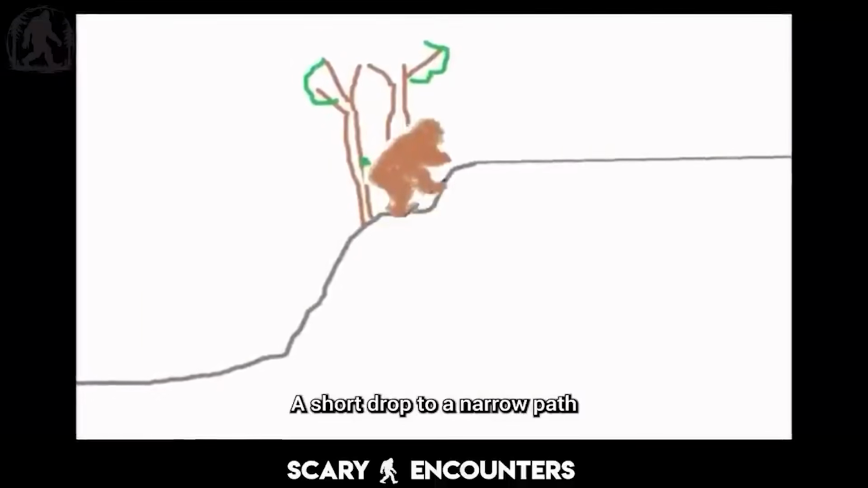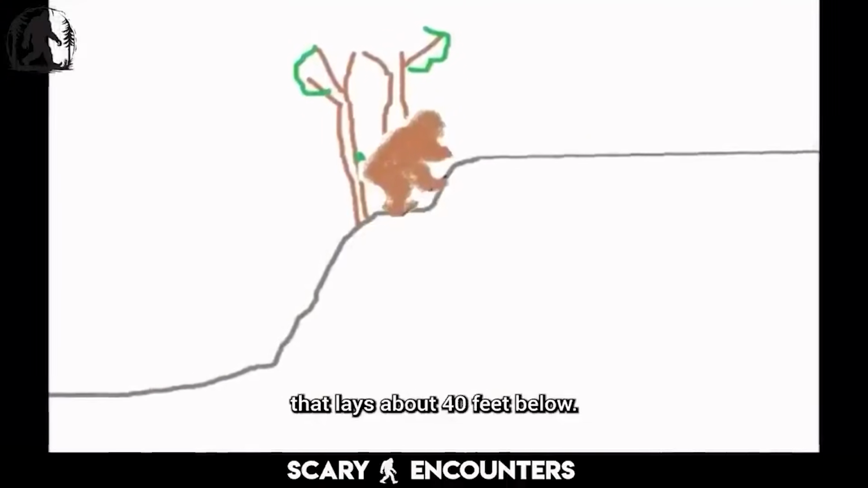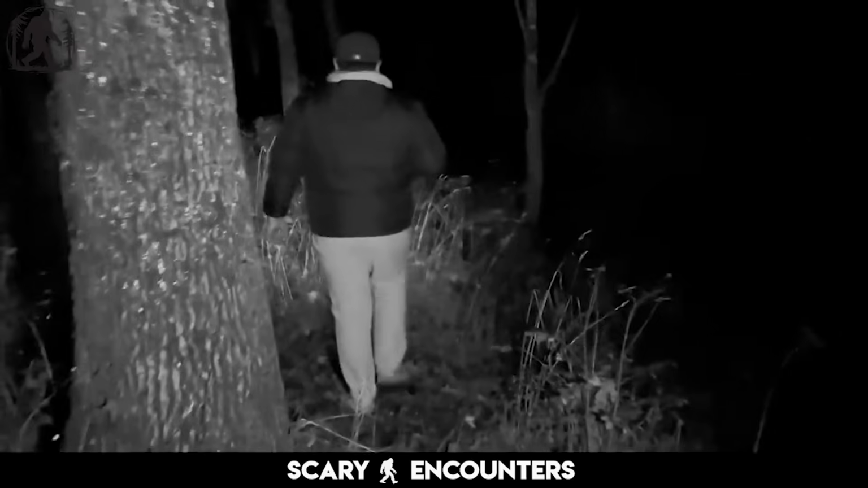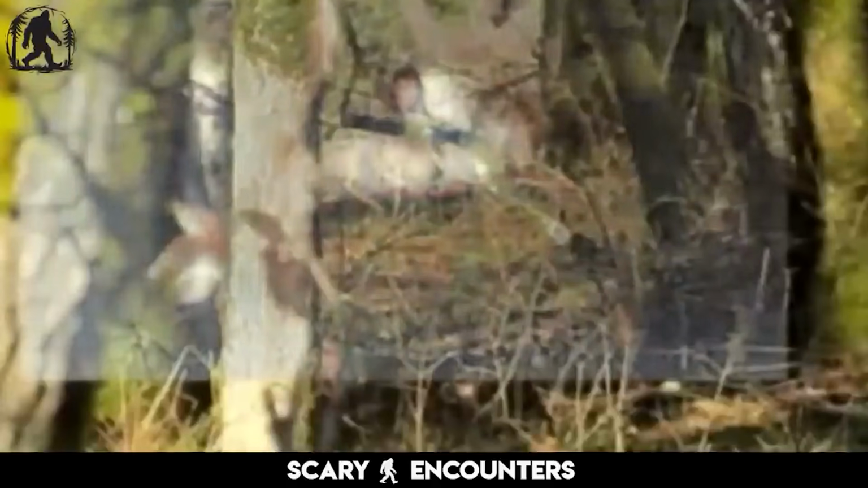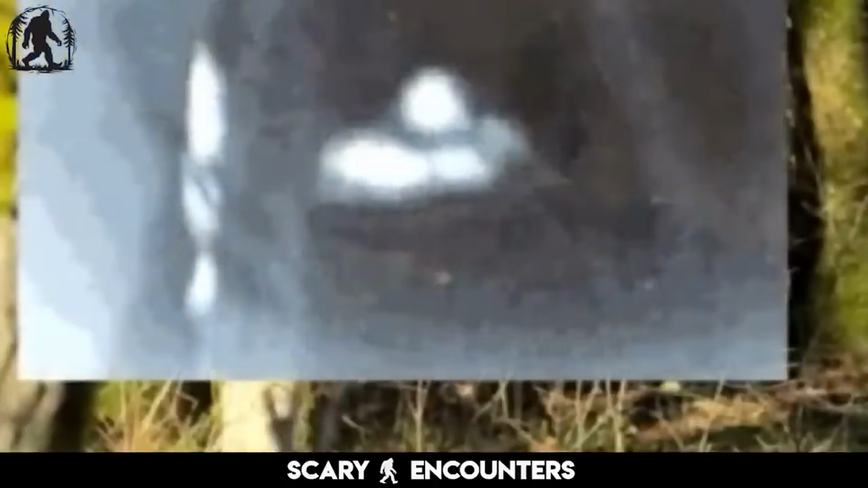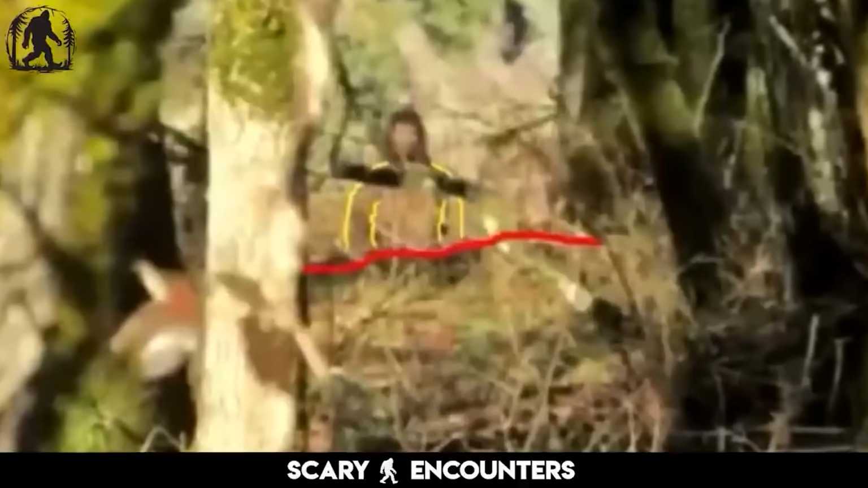A short drop to a narrow path, and then a sweeping steep drop beyond the path to the pasture that lays about 40 feet below. These micro-movements further separate the figure from a stationary object or an animal lying still. The way it shifts side to side is consistent with what has been reported in other Sasquatch encounters, where witnesses describe large, humanoid creatures rocking slightly while observing their surroundings. The stabilization provides a clearer view of the movements that might be missed at first glance.